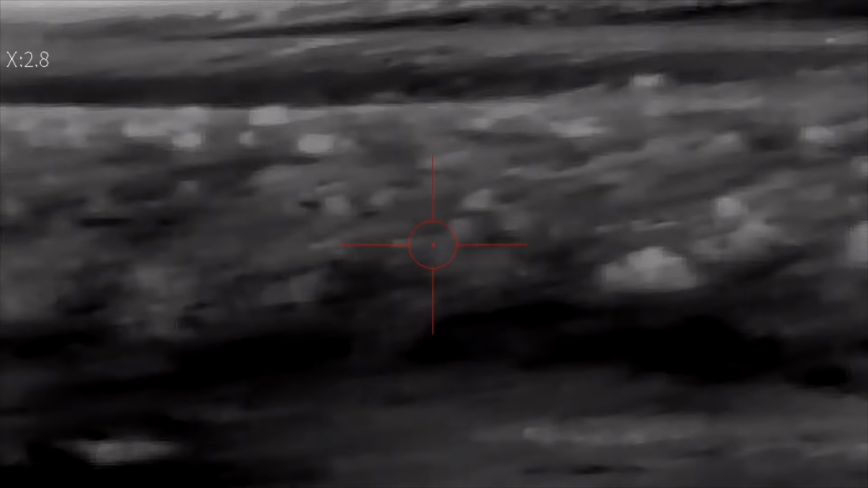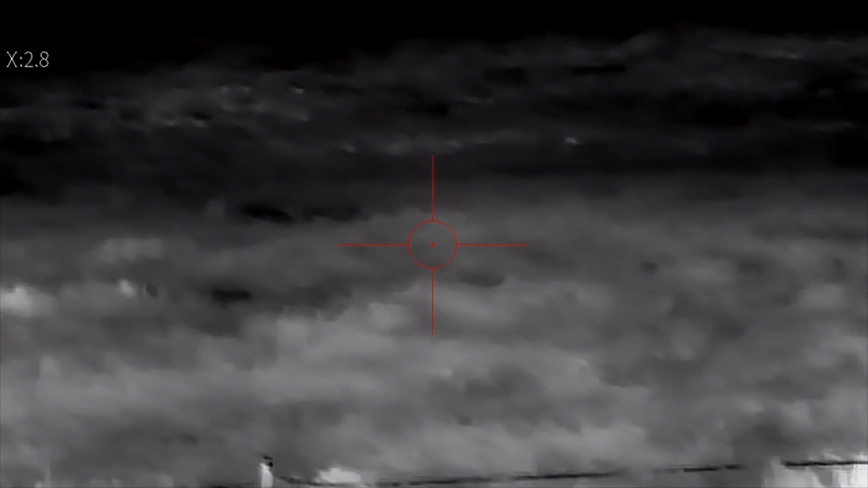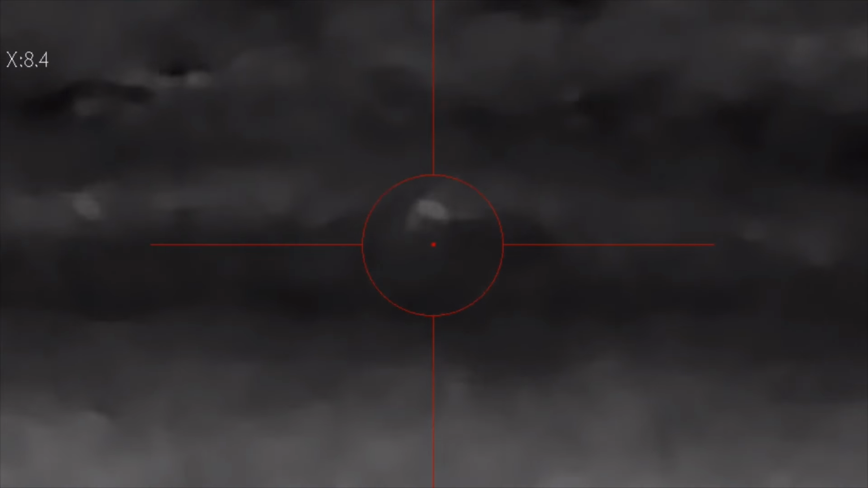Zoom in a little bit. Here we go, and let's just see how it looks to fire around.